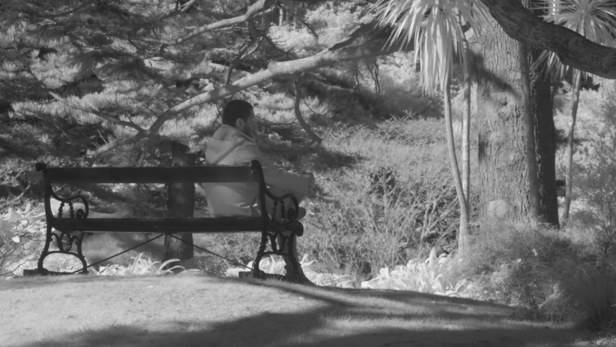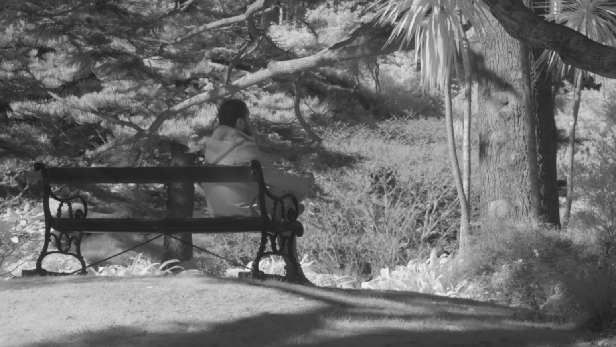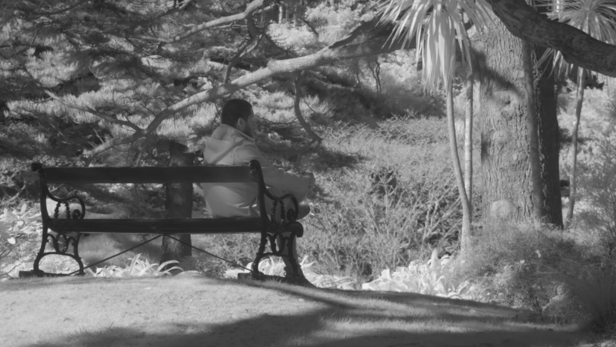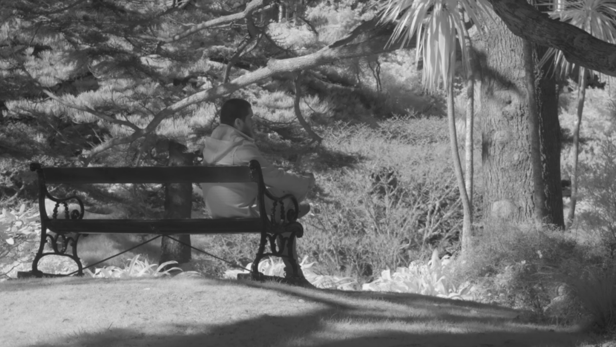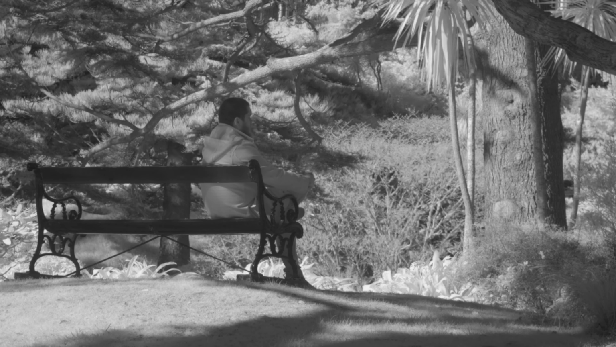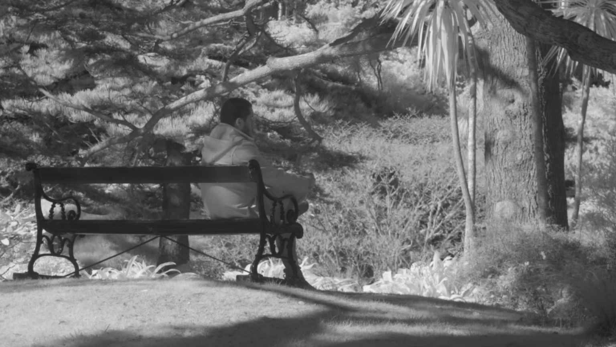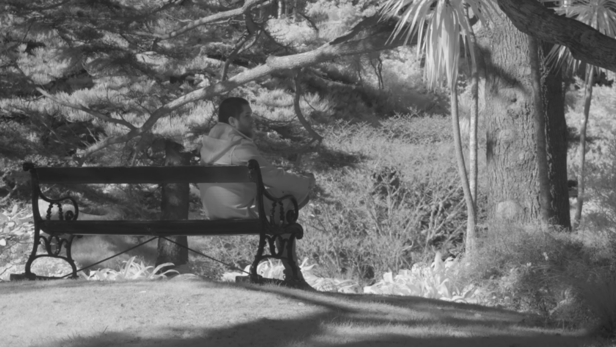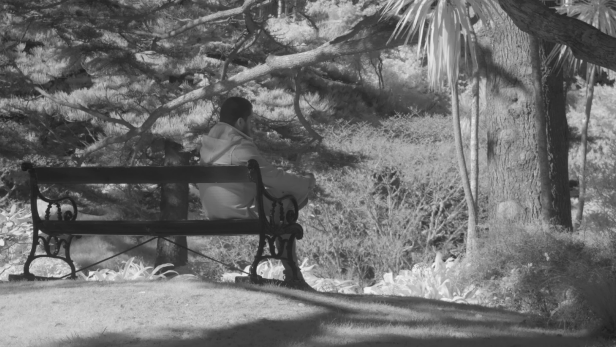When it comes to shooting anything, you want to understand its strengths, understand its weaknesses, and remove the weaknesses and then apply the strengths. That way you get favorable outcomes. And that's something that I've tried to do with having infrared footage via my digital camera.